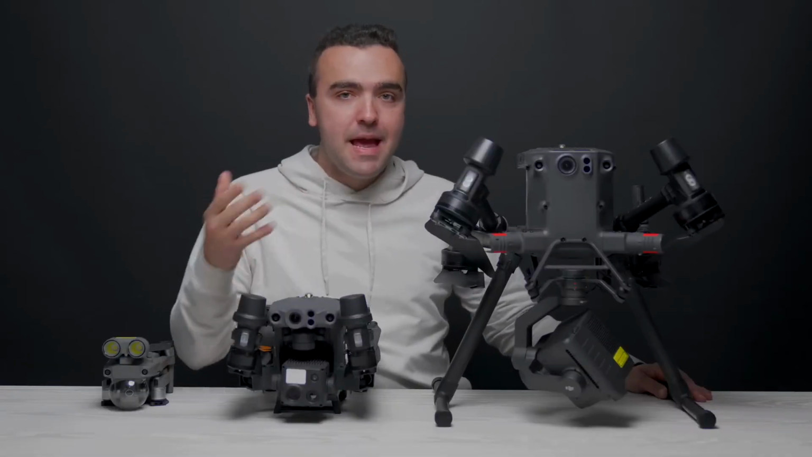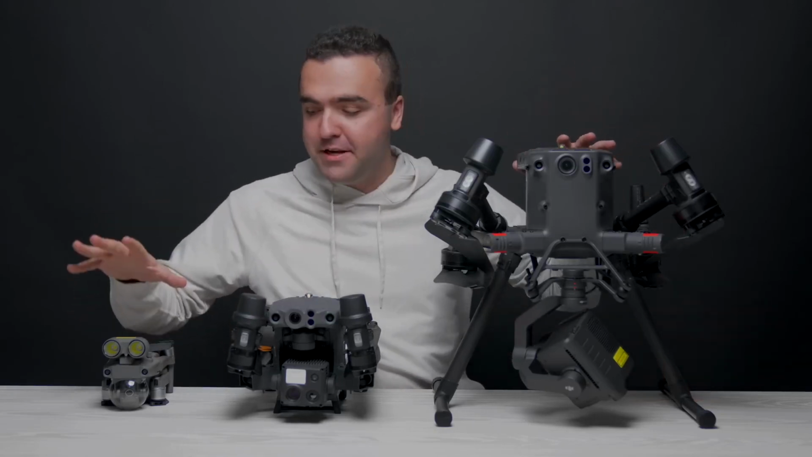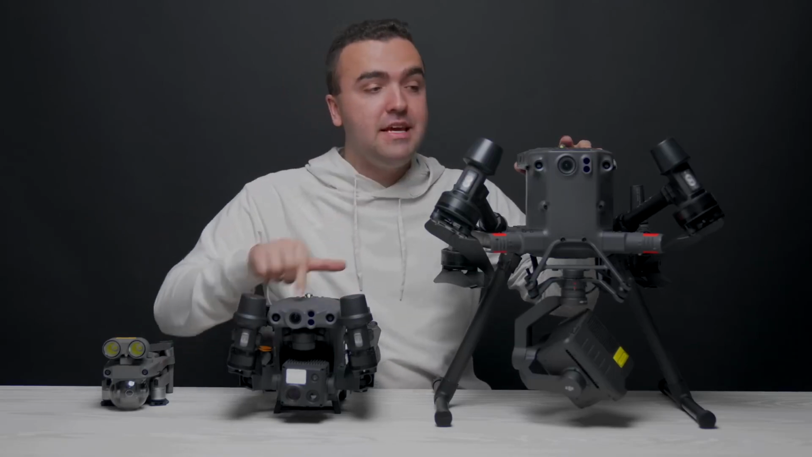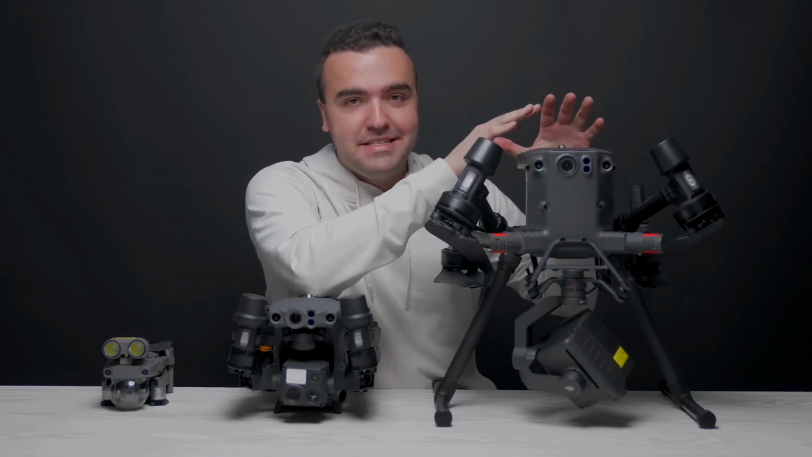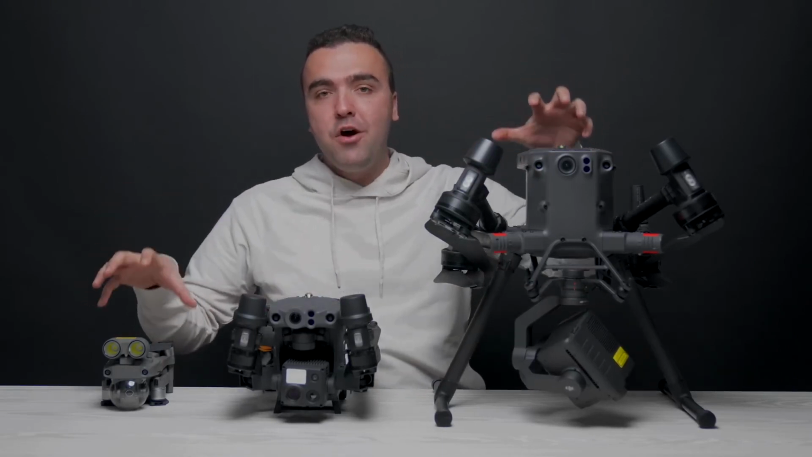To help you understand where the M30 fits in DJI's enterprise lineup, I've got all their major offerings sitting here in front of me. So I've got the Mavic, this is the Mavic 2 Enterprise Advanced, I've got the Matrice 30, the M30T, and I've got the M300. So this is the big boy, right? And what I love about the M30 is that it sits in between these 2 drones and offers the best